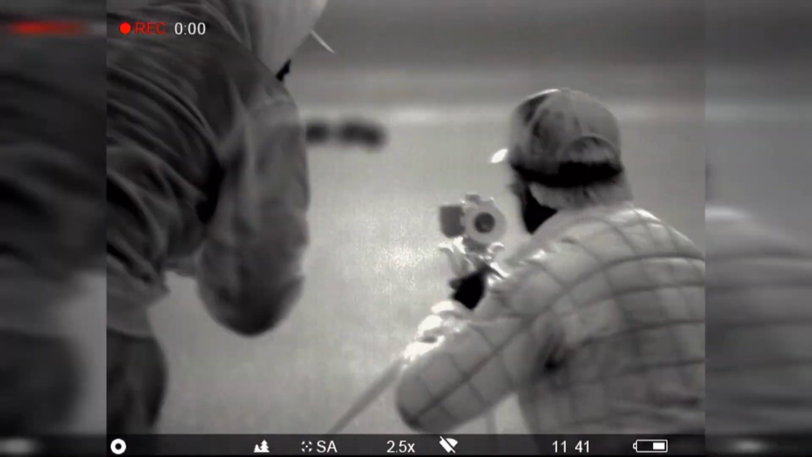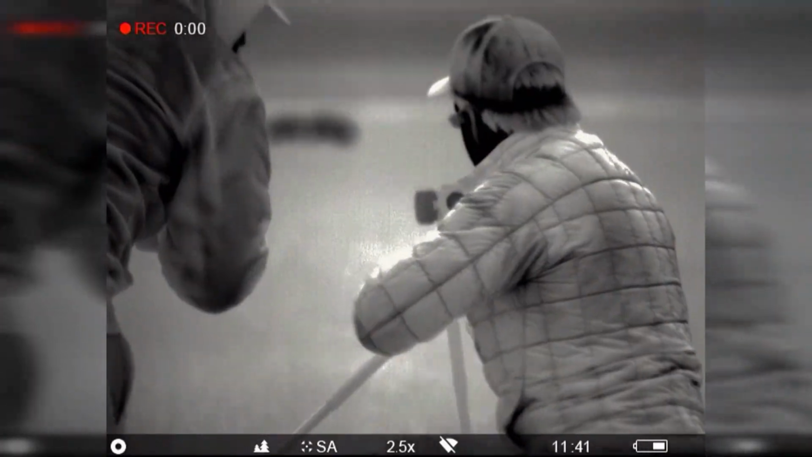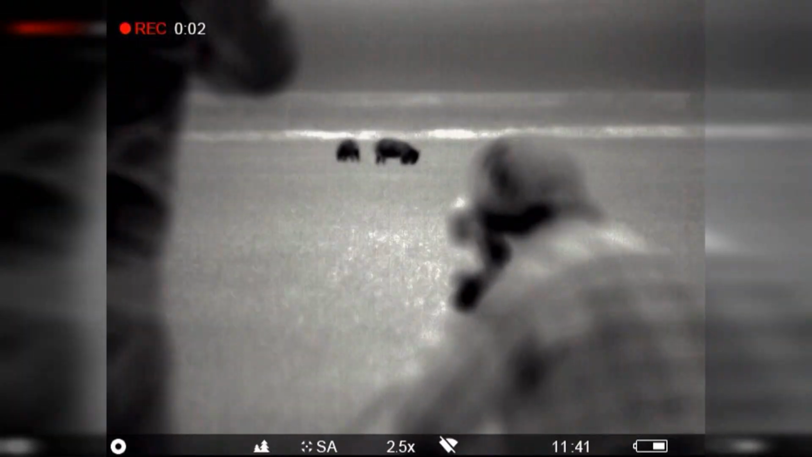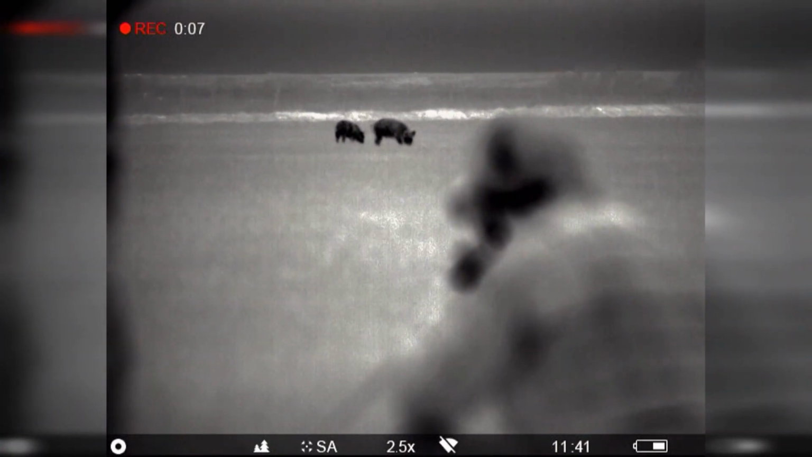Pulsar allows you to ignore the fact you're hunting at night and simply focus on the fact that you are hunting. And the fundamentals remain the same for any spot and stalk rifle hunt. Find your game, get into range, make your shot.